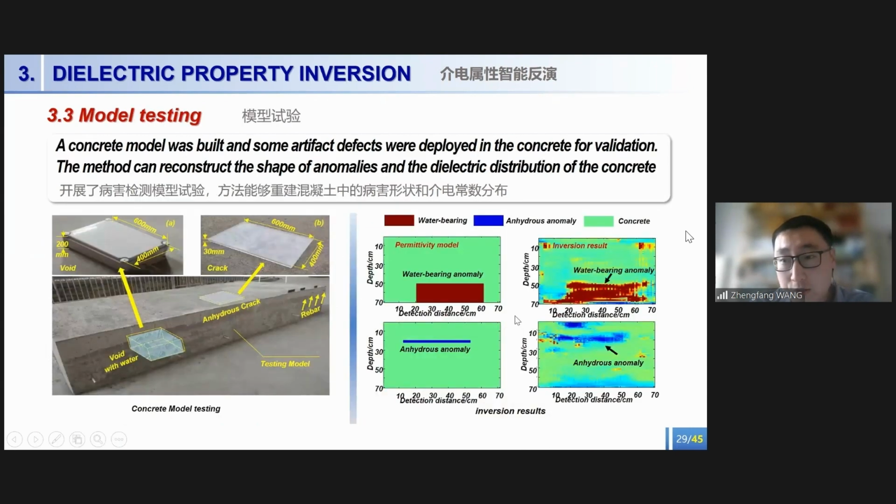In order to validate the aforementioned method, we built a concrete model, and we deployed some artificial defects in the concrete model to simulate the so-called defects. The result demonstrated that the method can reconstruct the shape of the anomalies and the dielectric distribution of the concrete for both water and air defects.